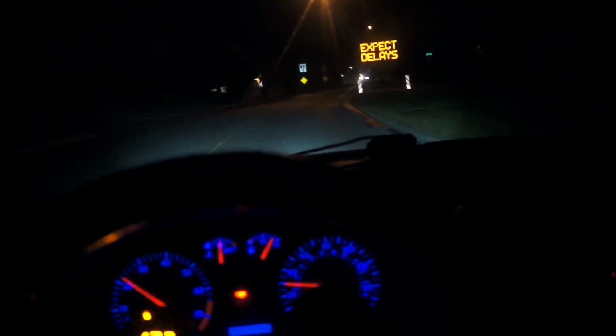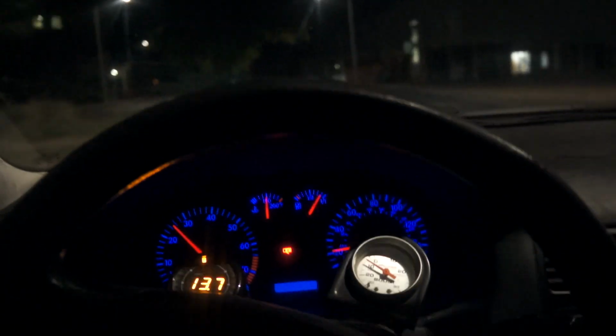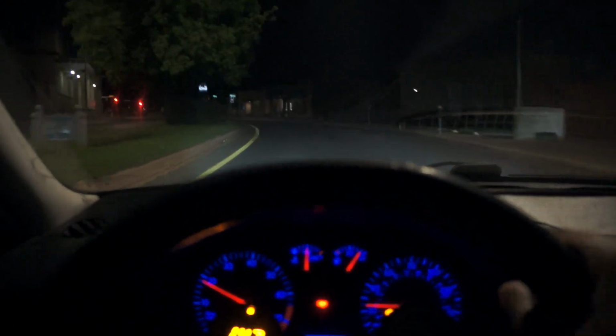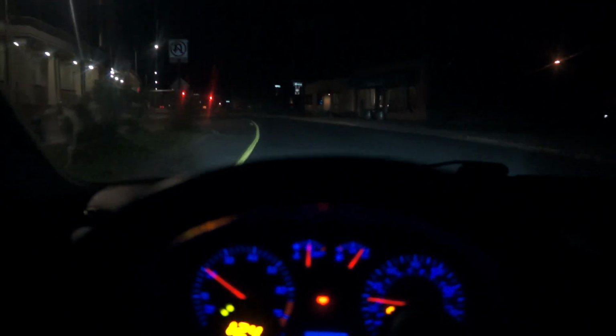But yeah, I definitely want to invest in lightening this car just a little bit. Just a thought. Let me know what you guys think of that. But otherwise, I don't really know what else we can even do to the car. There's other turbo kits and other things we could do to it, but I don't know. Let me know what you guys think.